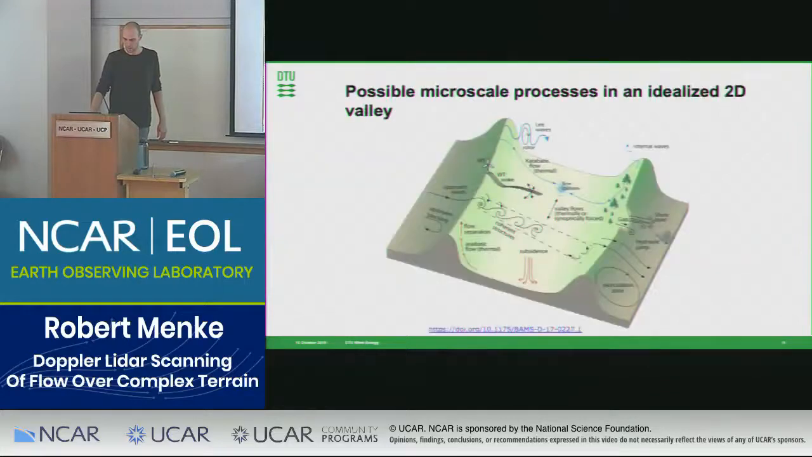I copied this diagram from an overview paper for the campaign, where the different flow phenomena that we expected prior to the campaign are sketched.